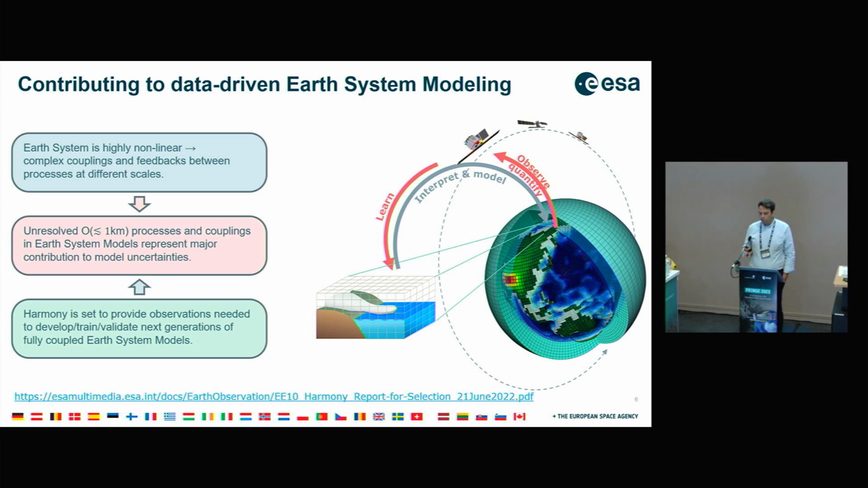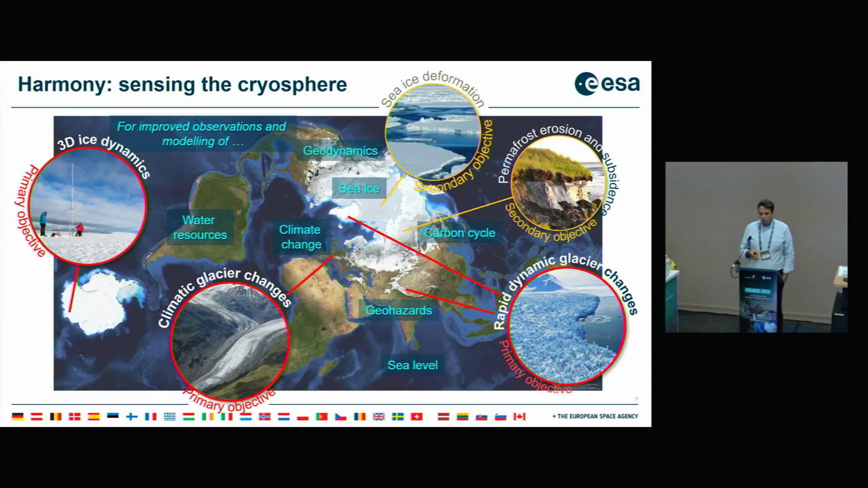There was a final report, made as a report for mission selection at the middle of last year, which is available online and will give you much more information about all the science and the science objectives of the mission itself. So for the cryosphere, Harmony will look at 3D ice dynamics, as well as climate-driven glacier changes and rapid dynamic glacier changes. And as secondary objectives, we'll look at sea ice deformation, and also permafrost erosion and subsidence.